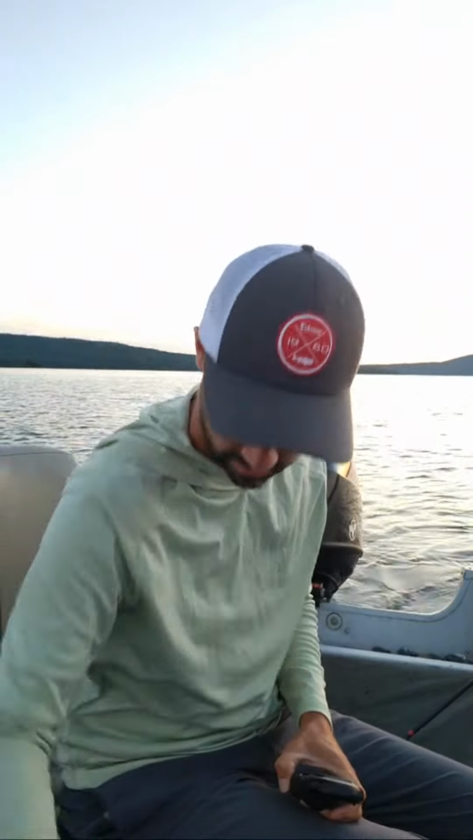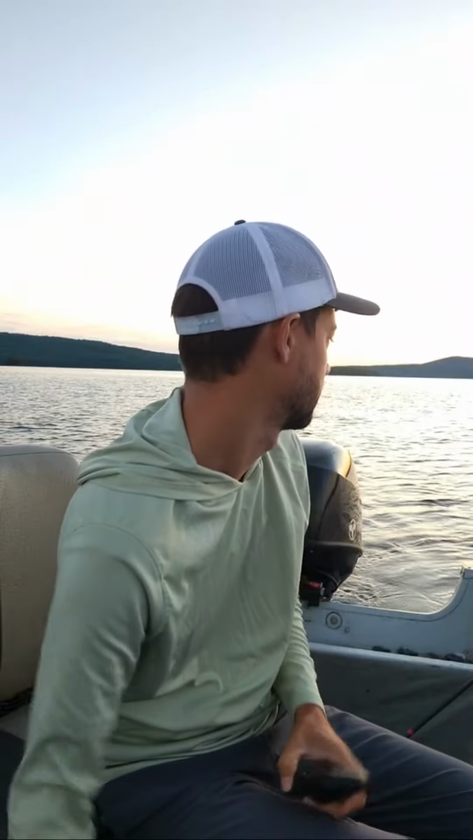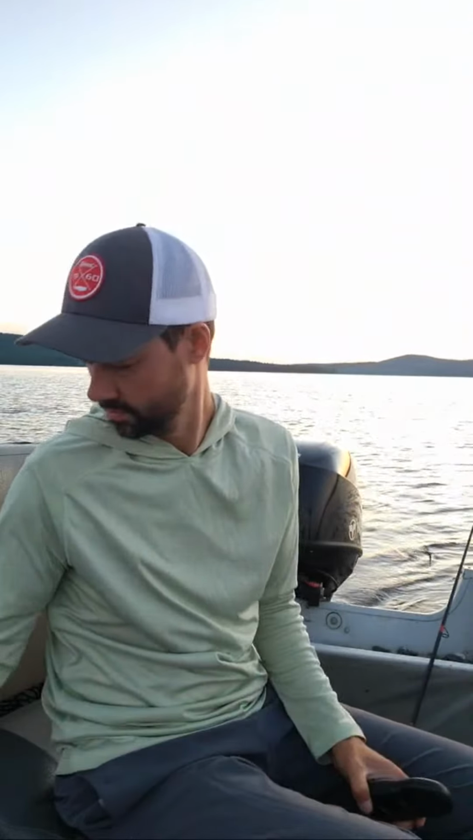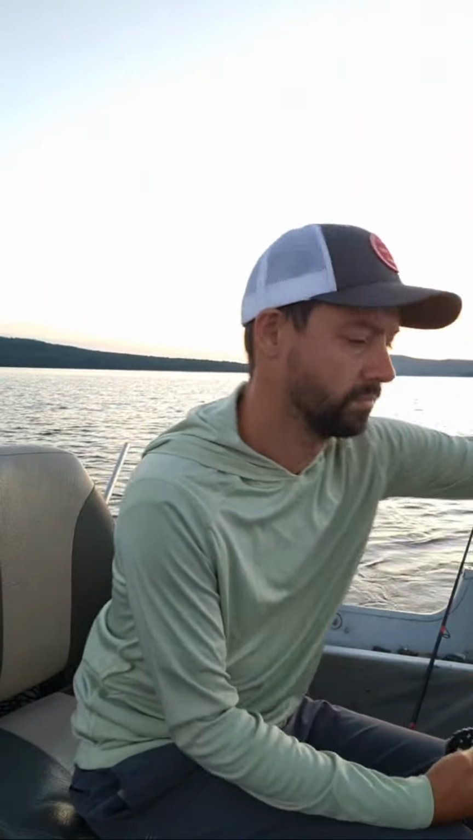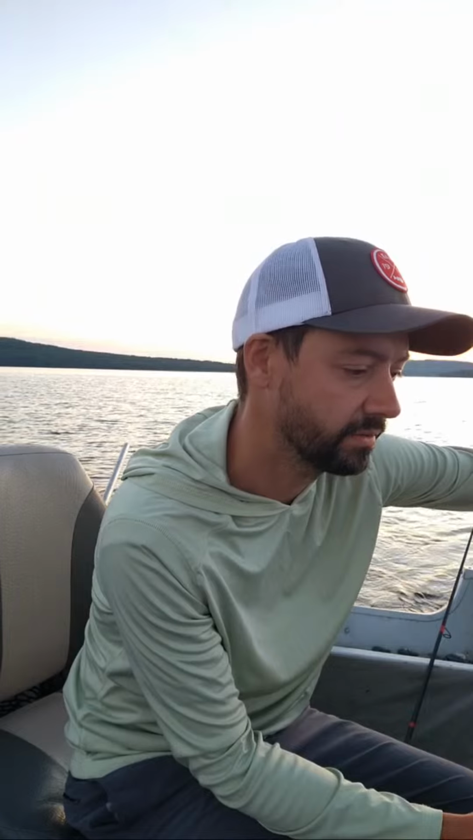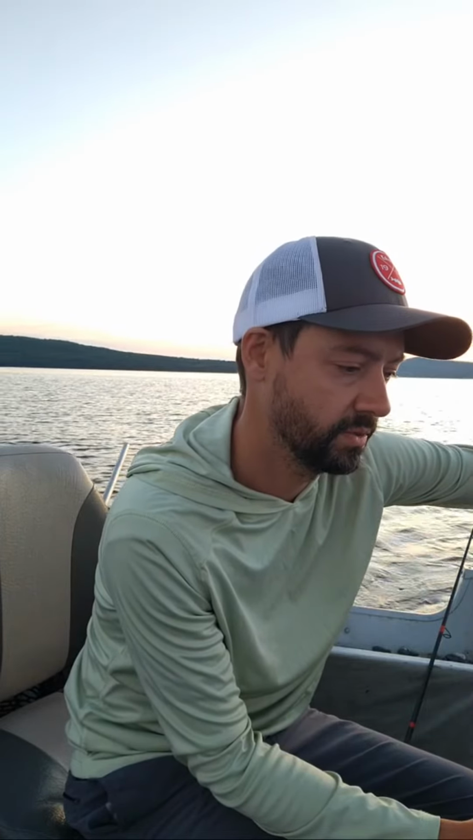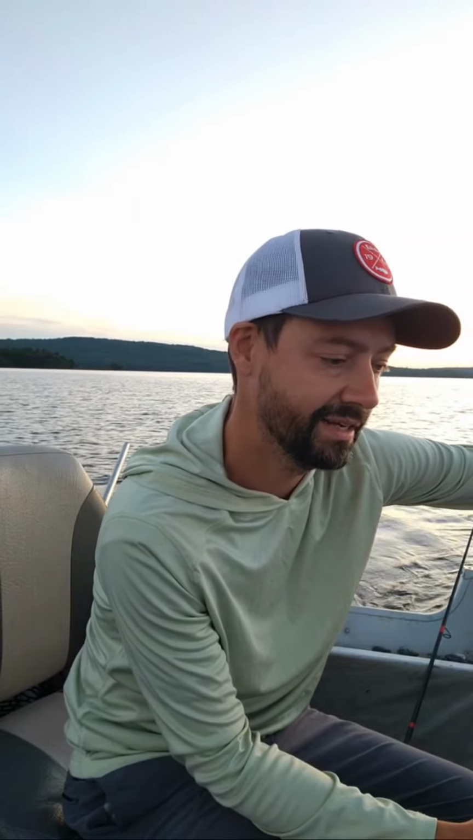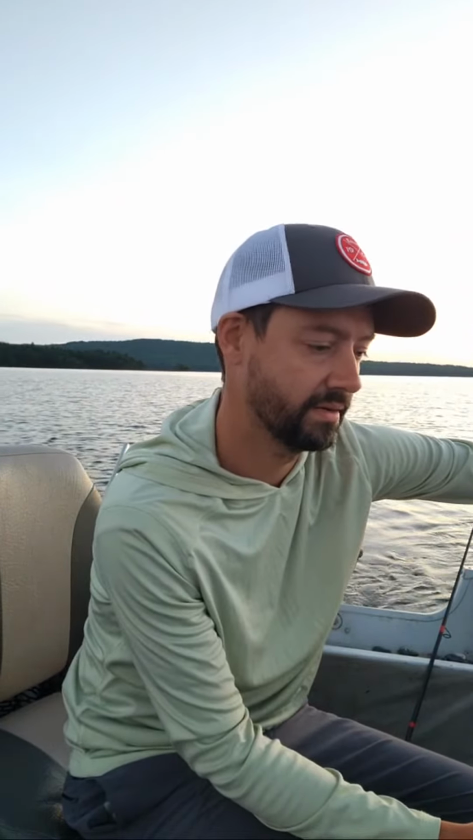Normal shiner. So much bait in this lake. What is my target fish? Target fish is lake trout. That is the species we're going for. And I've seen a bunch today, and they're just not really behaving.